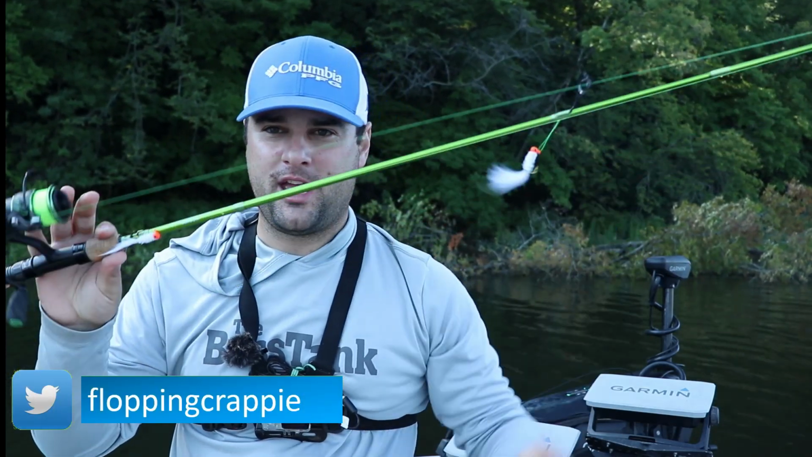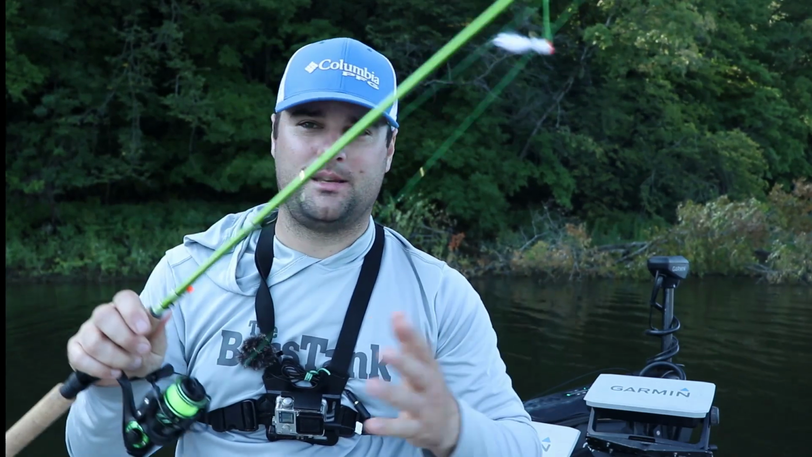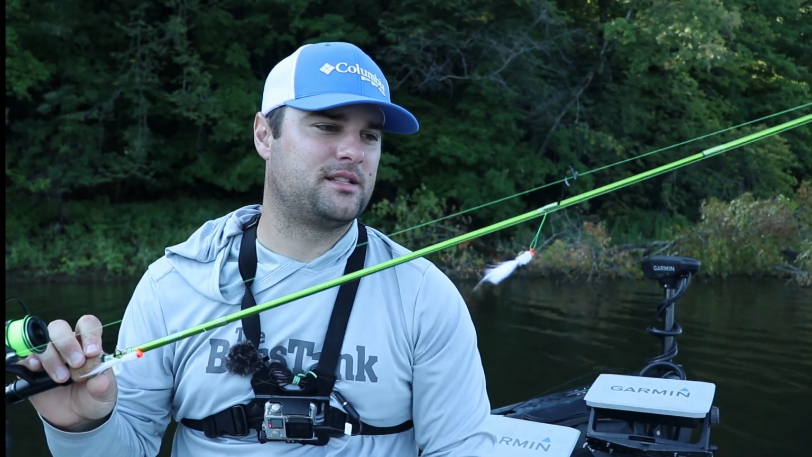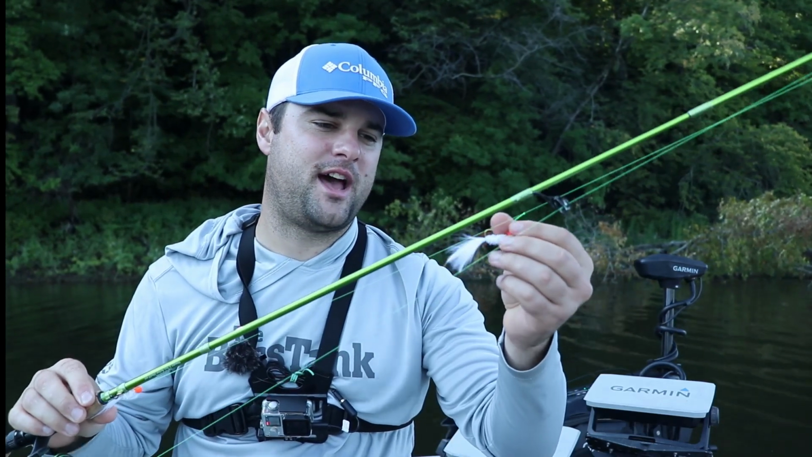Today we're using hair jigs. These simulate bait fish, bug larvae. I mean, they can emulate anything basically, depending on the size and pattern that you have.